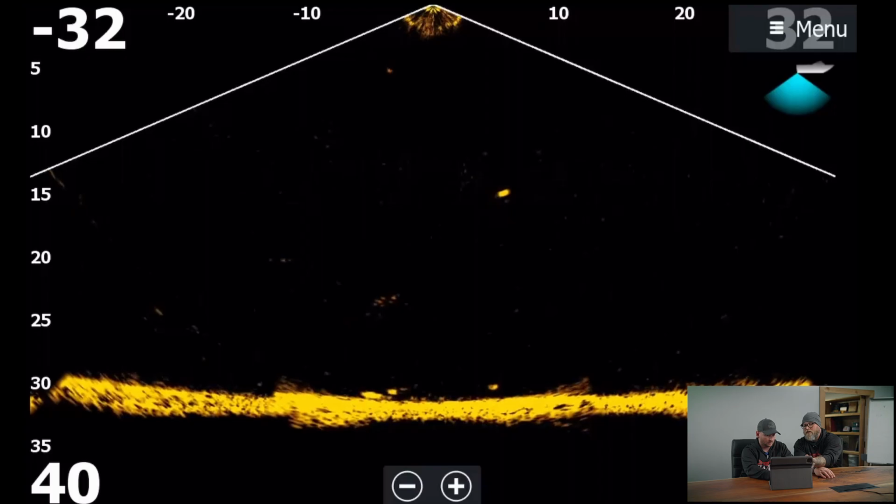Same thing. Once your eyes adjust to that bottom separation, you guys can clearly see it here. It made a big difference. The bottom separation on the Active Target 2, we did some comparisons you guys can check out also, but it was the best on bottom separation. You could follow it all the way from the edge through the stitching.